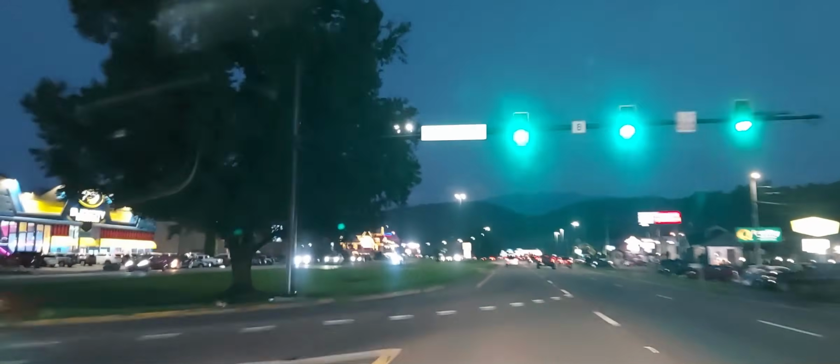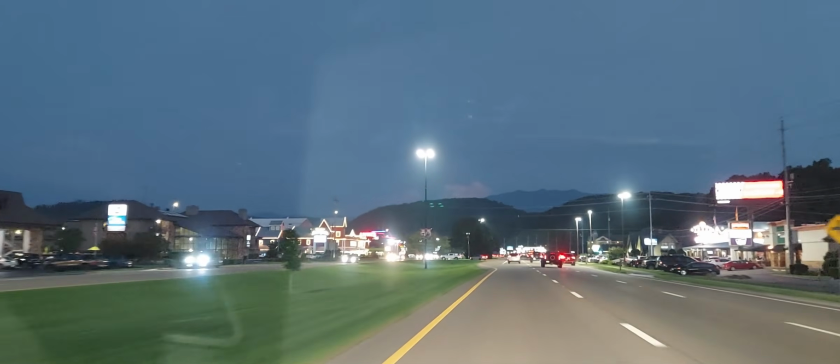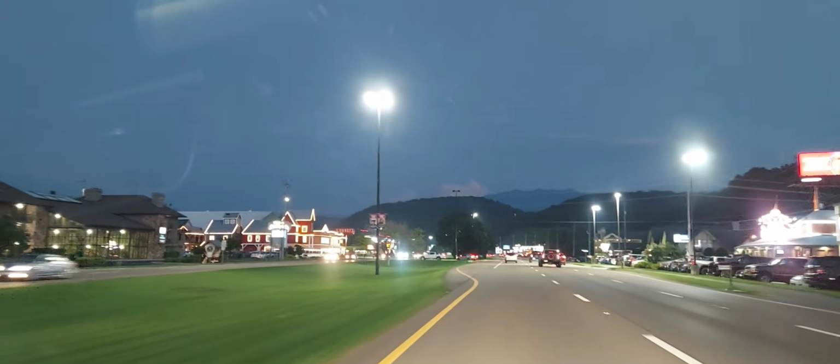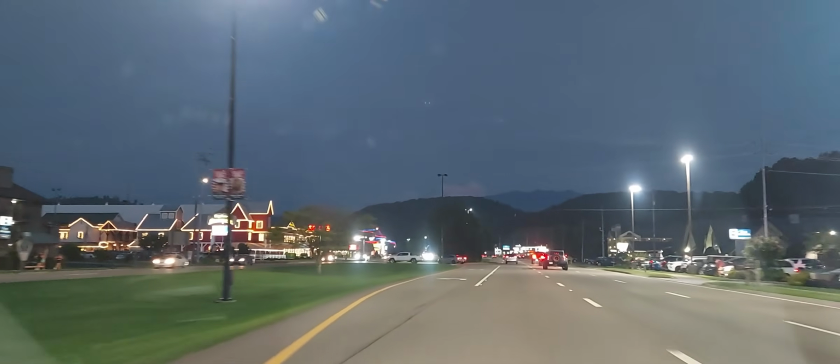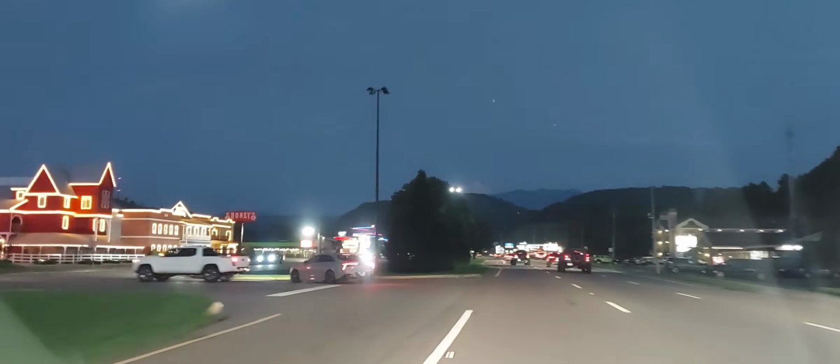All right, so we're heading up to Gatlinburg, and of course, I don't want you to go anywhere. I want you to stick around, and we'll see what Gatlinburg looks like on a Saturday night in August. Be right back.